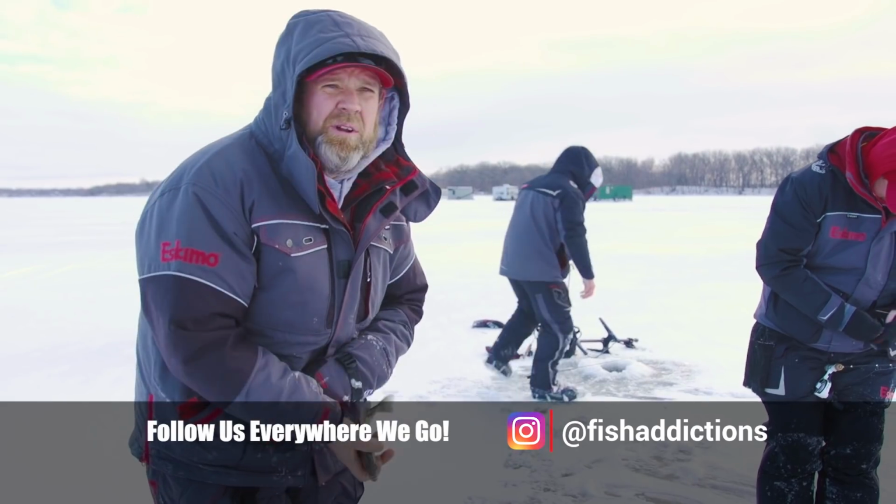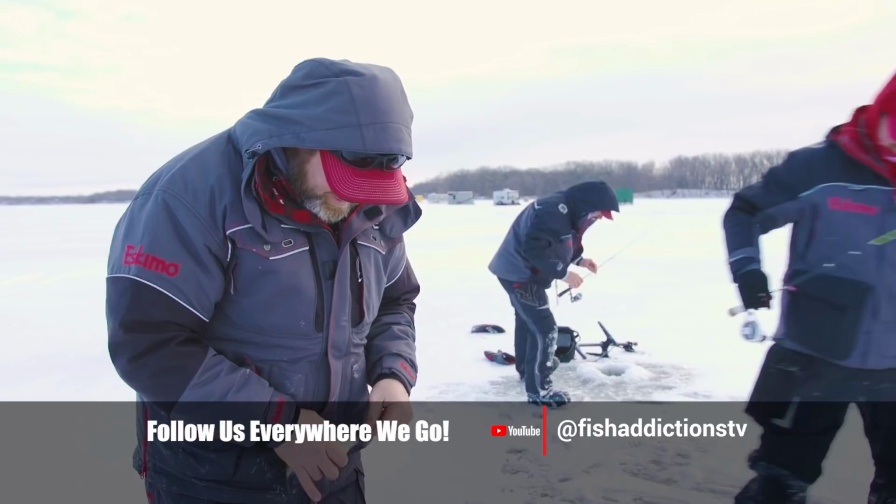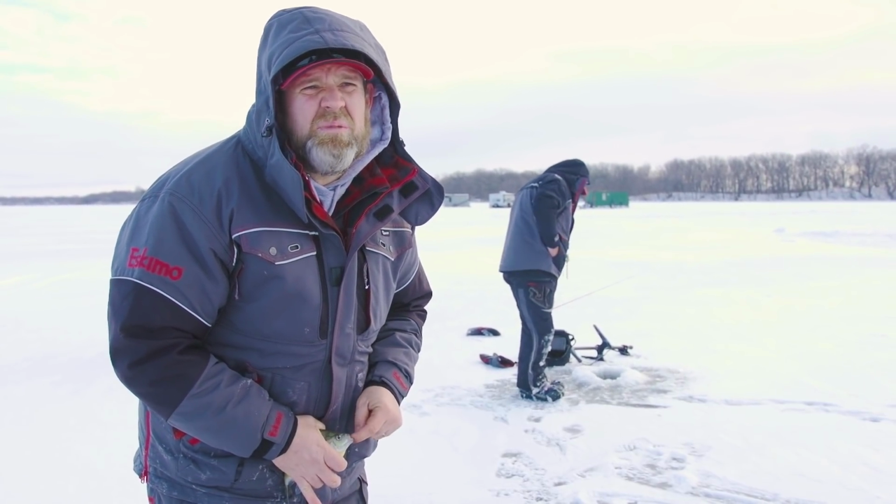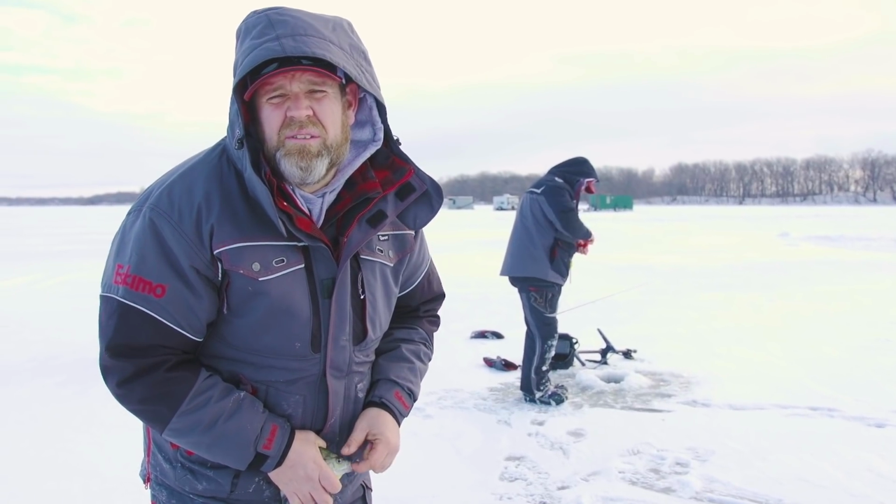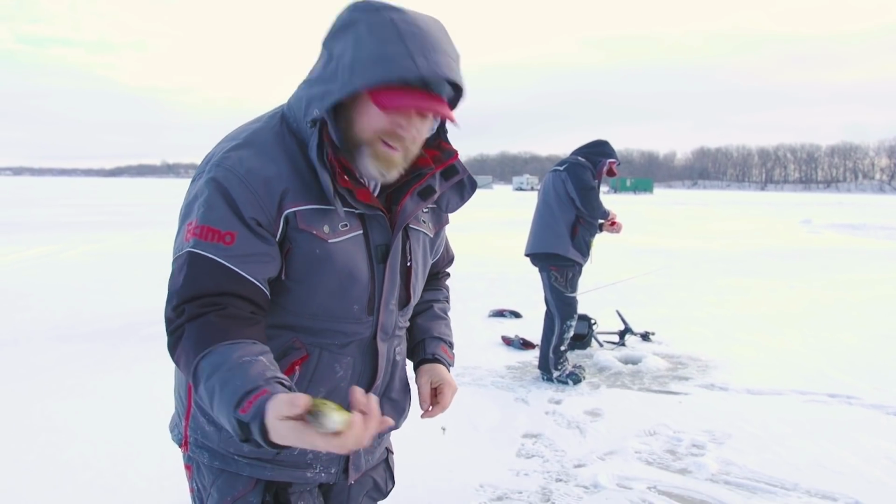And honestly, coming out here with this frontal system coming in, we got a pretty good sized storm bearing down on us here. So we didn't really know what to expect. And I know a lot of people say that's an excuse, but I don't care who you are. When a big front comes in with high pressure, it shuts the fish down. Not today.